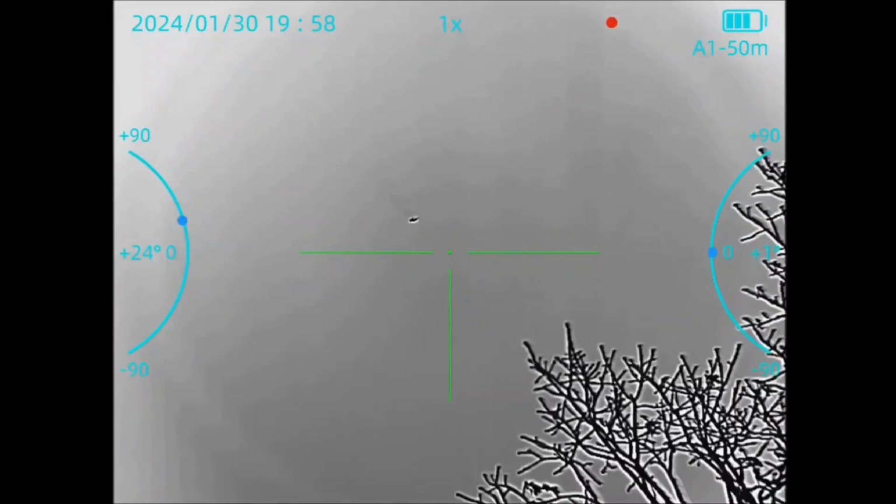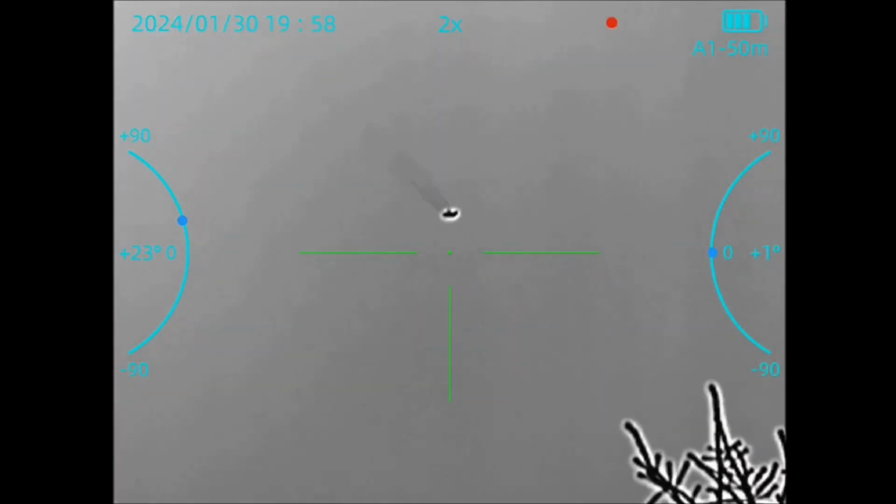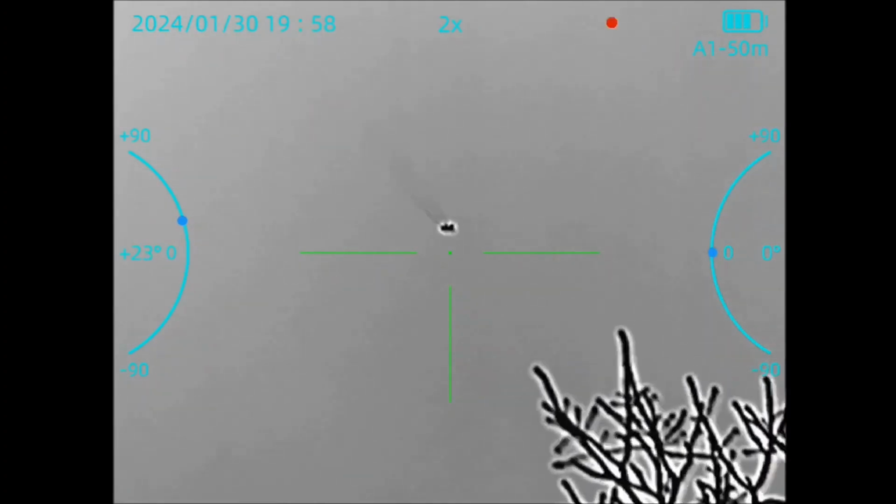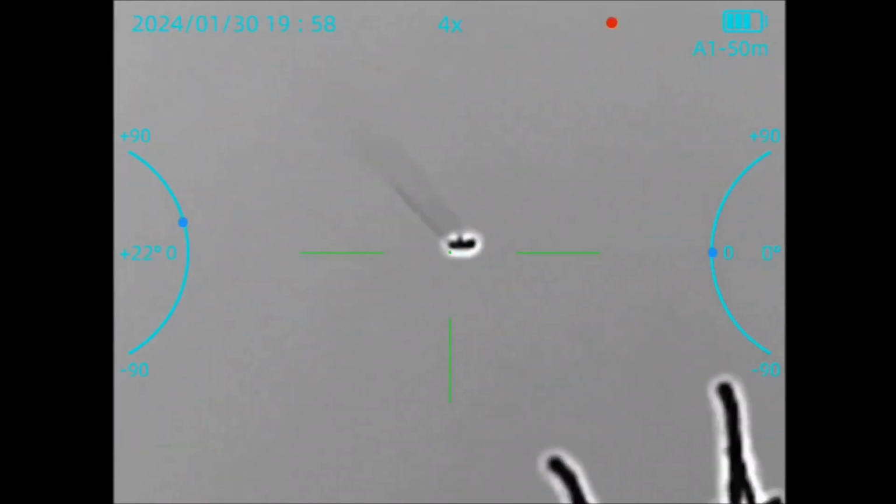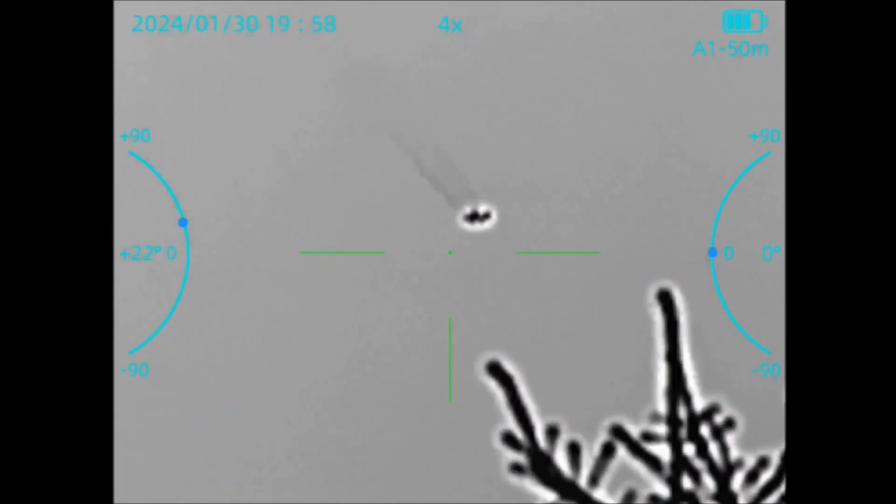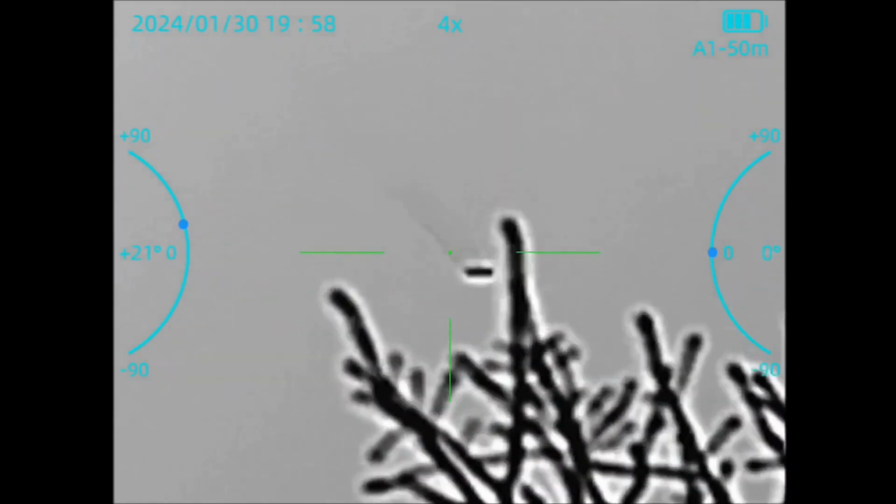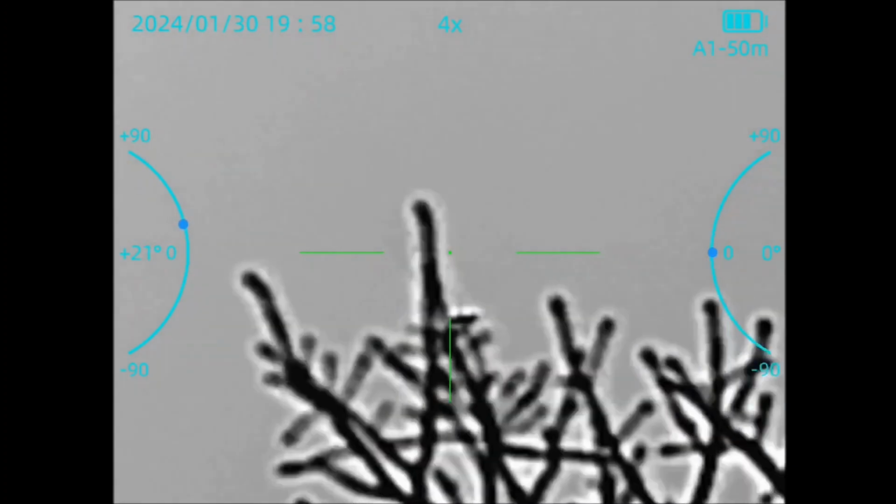Now here you can actually see it's an airplane. You see the heat plume from the engine. This airplane's actually flying away from me, so I'm looking at the back end of the airplane. But again, you can pretty much see what that is. All right, so let's move on.